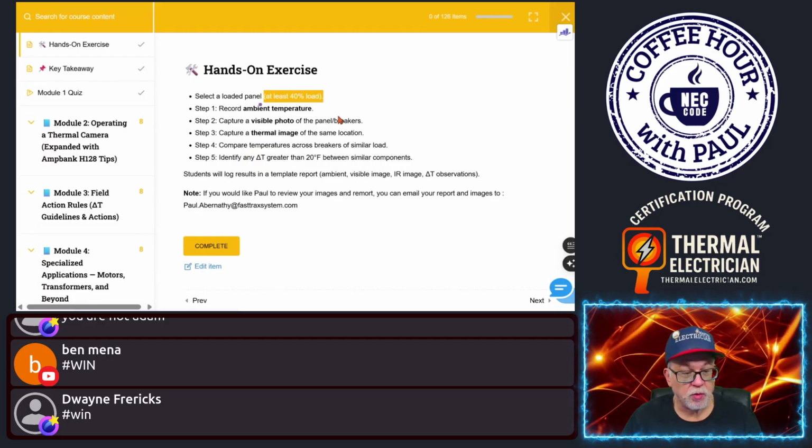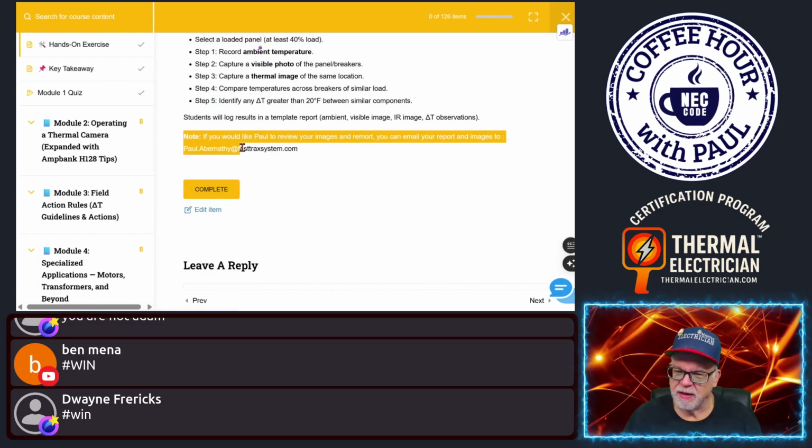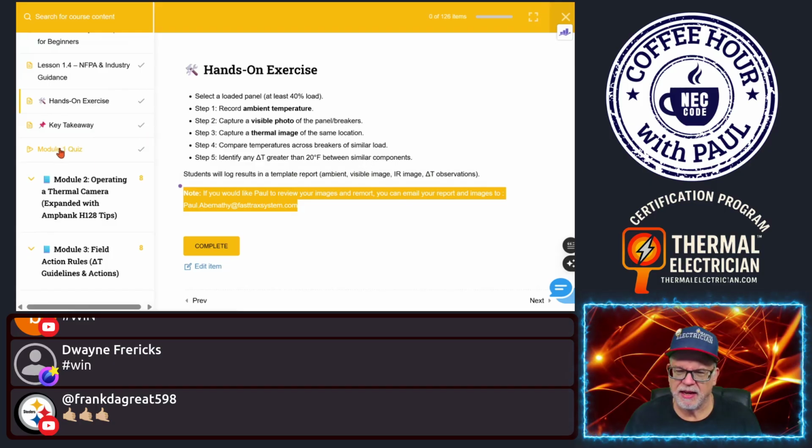So this is an example where you would just load up a circuit, take your bedroom circuit, plug in a hair dryer, and then go down and read the breaker in your panel. And you can send your image to me personally, and I will give you feedback on your image and help walk you through your reading and what you got from your camera. And then we have a quiz.